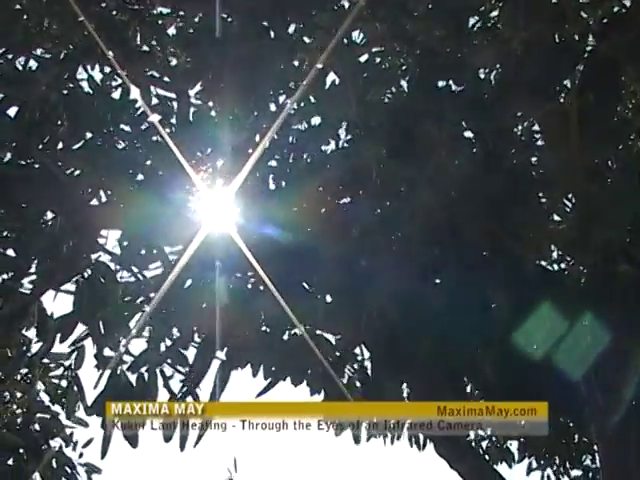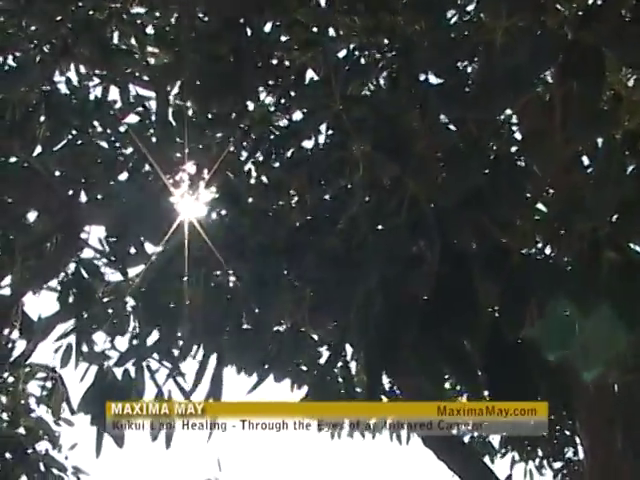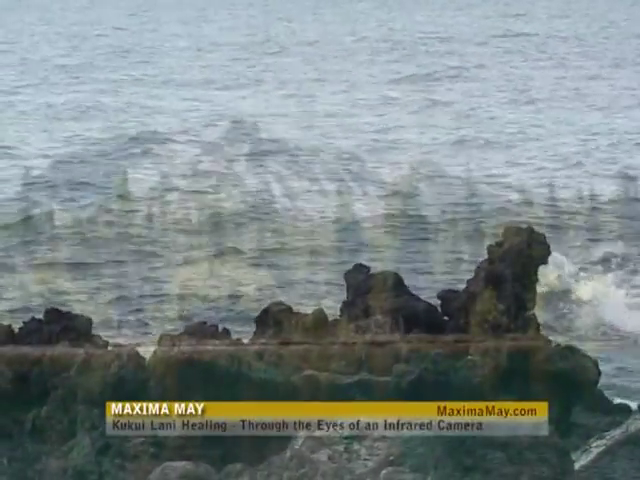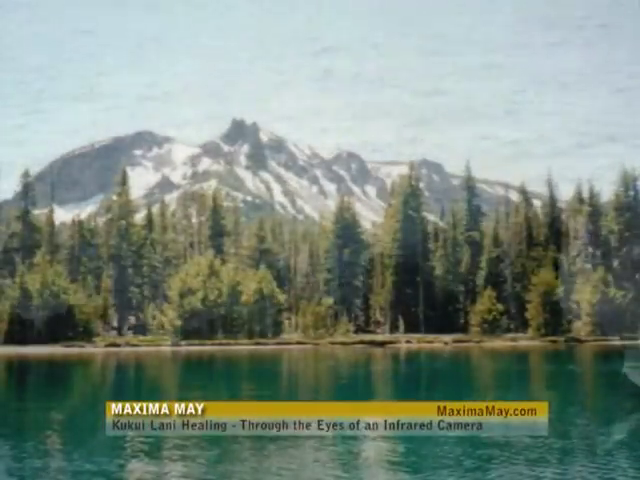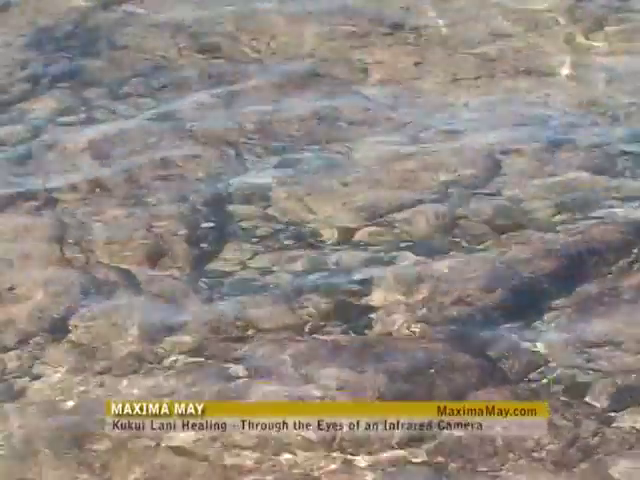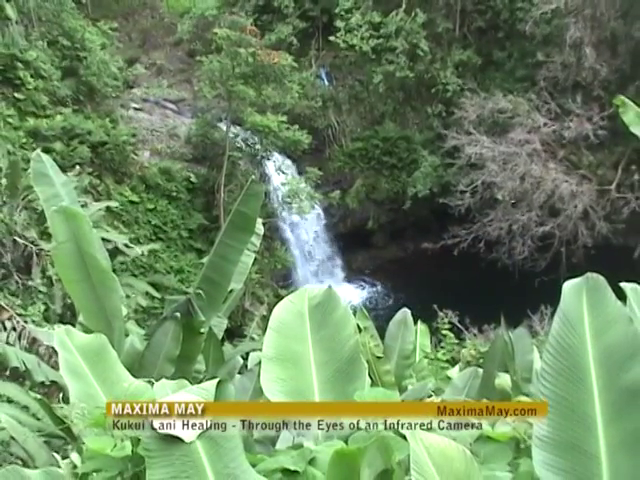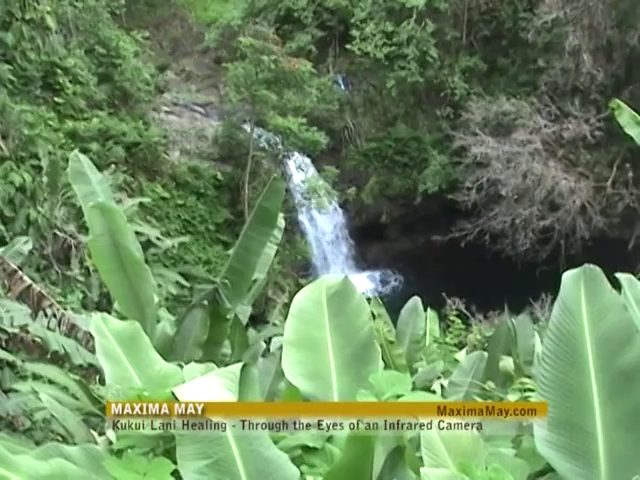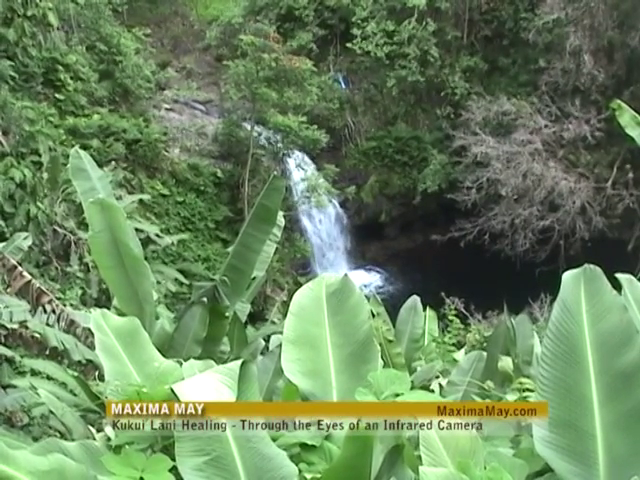Now, fill your mind, body, and spirit with the cleansing energy of the ocean and lakes. The energy is refreshing. Imagine the flow of a river or waterfall filling you and overflowing. The overflow begins to pour down into Mother Earth.